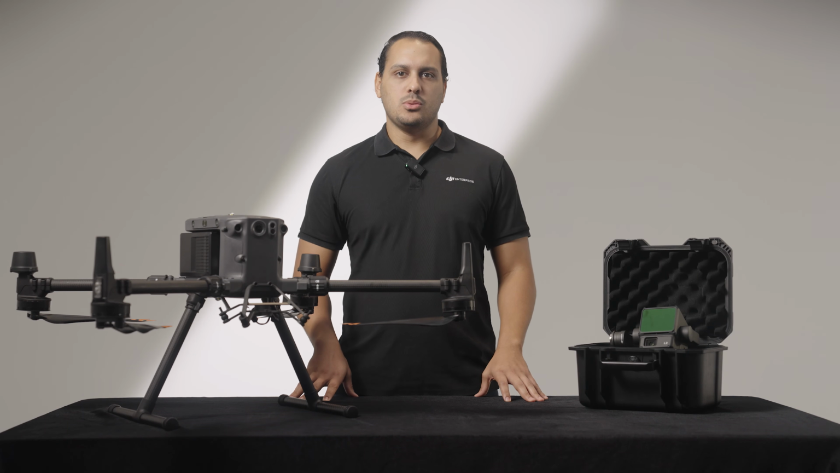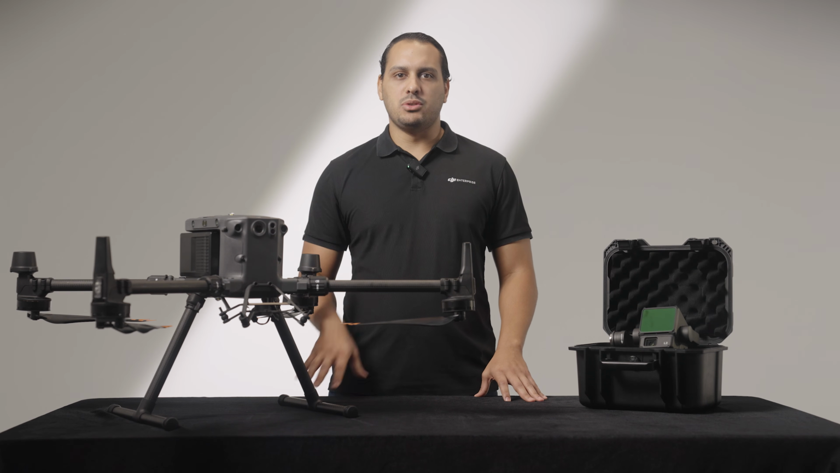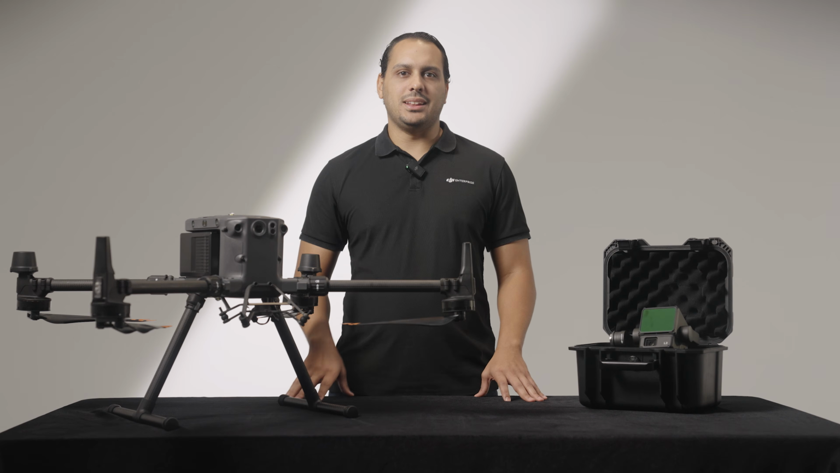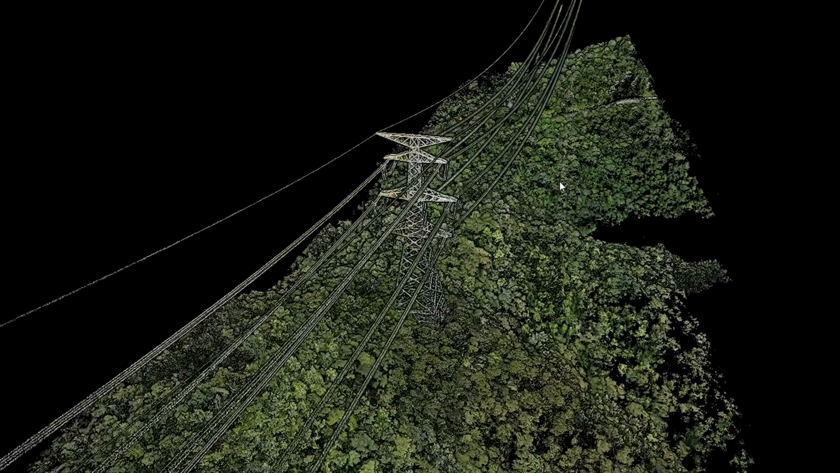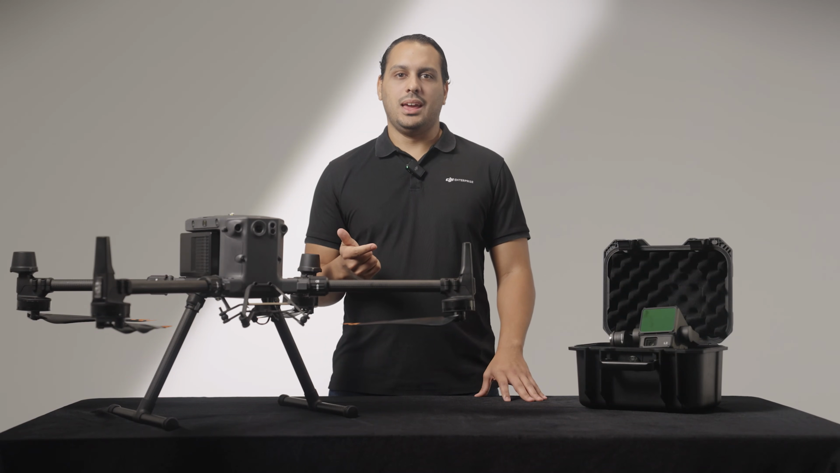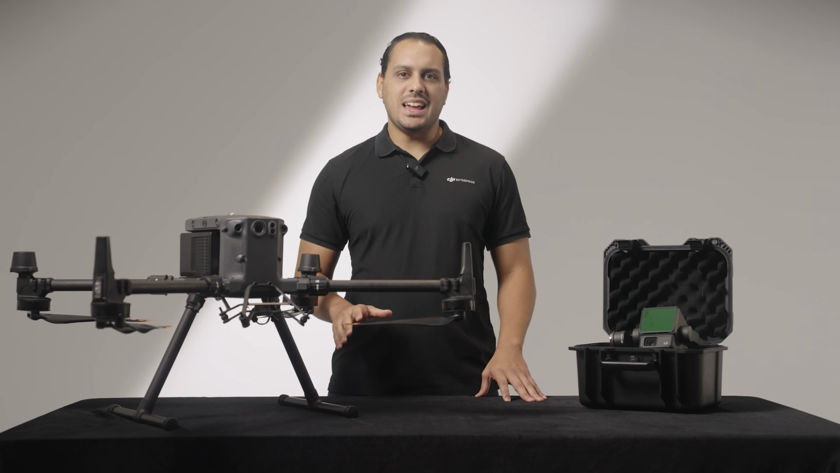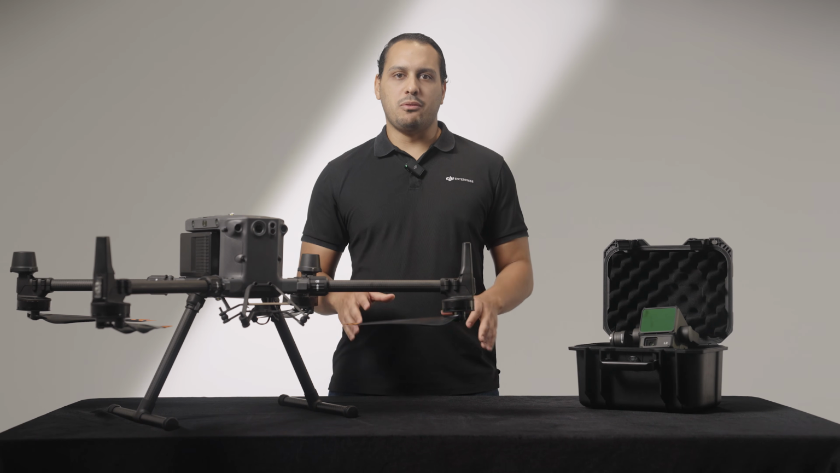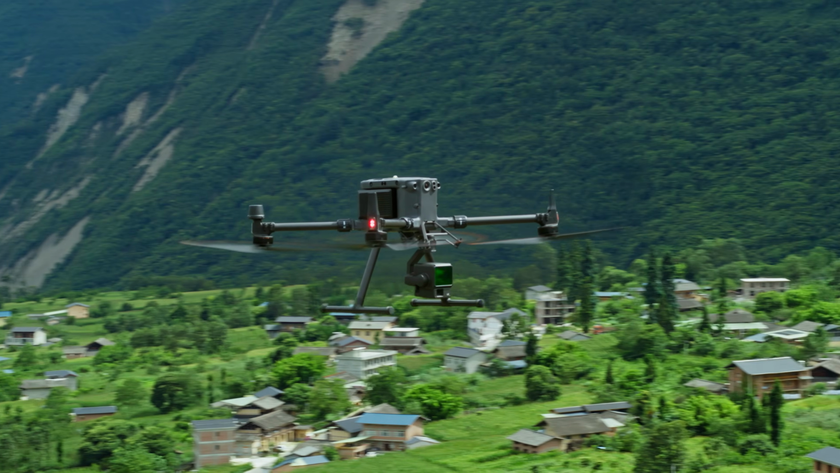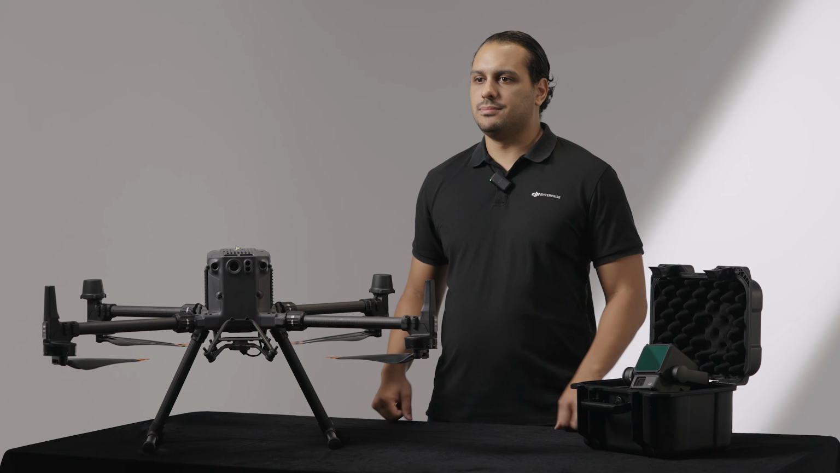Additionally, the L2 supports up to 5 returns, which increases our capacity to collect bare Earth data. Among these returns, the first return can provide the height of the measured object, the middle returns can correspond to different layers of the object structure, and the last return corresponds to the bare ground. In densely vegetated areas, multiple returns can easily be used to provide information such as the height of the trees, the width of the tree crowns, and the height of the ground layer.